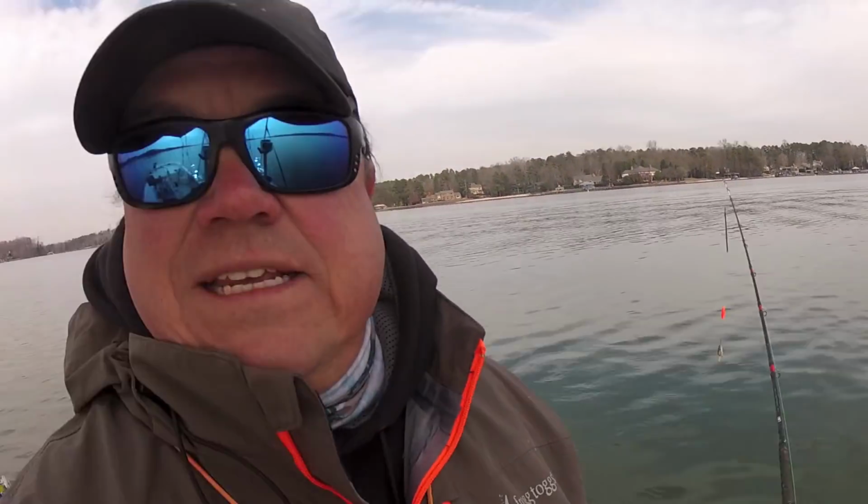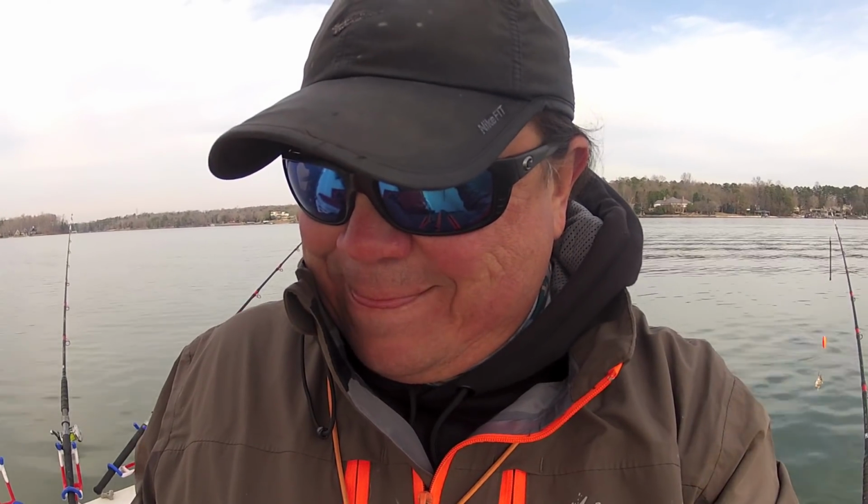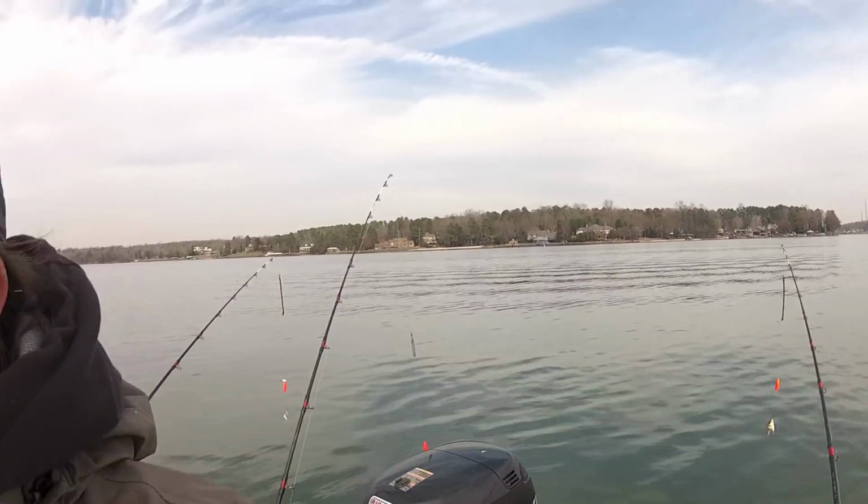Alright, I got all the rods in. You think that fish would be a confidence builder, but it's not. That lethargic bite, the mud on it. I don't know if I'm moving. I can't decide if I want to do the river channel or the back of the creek and try it. There should not be anything in the back of the creek right now. Let's ride to the back of the creek and see what's back there.